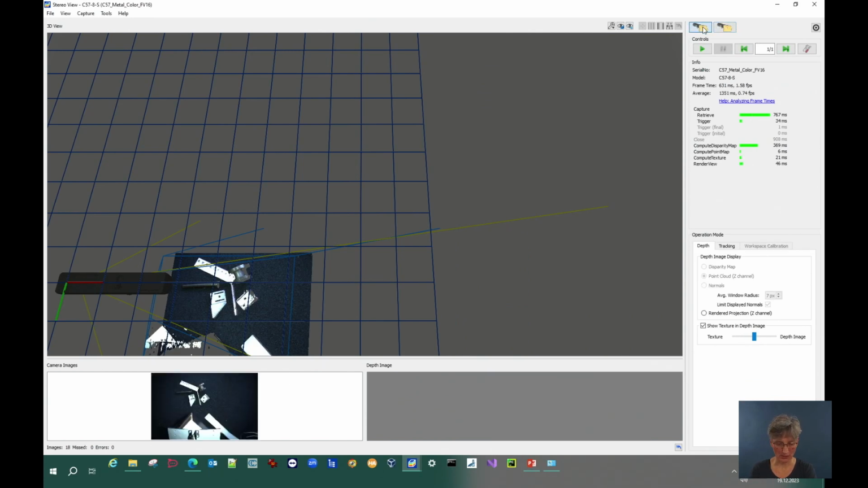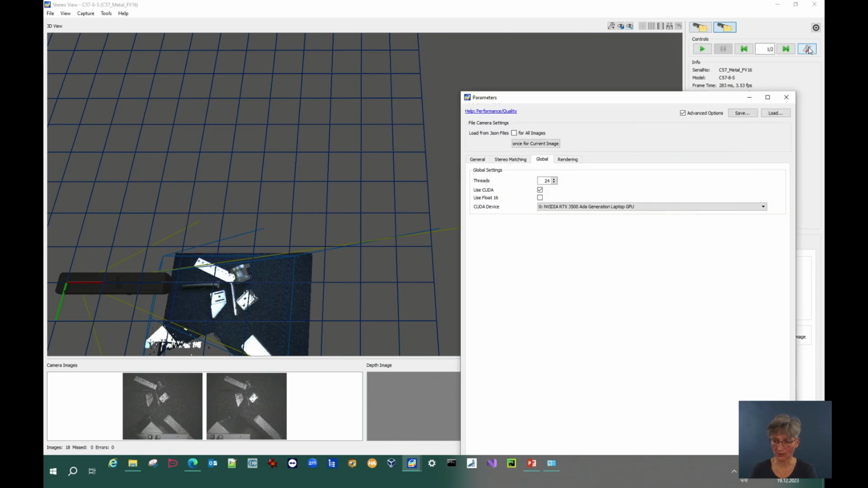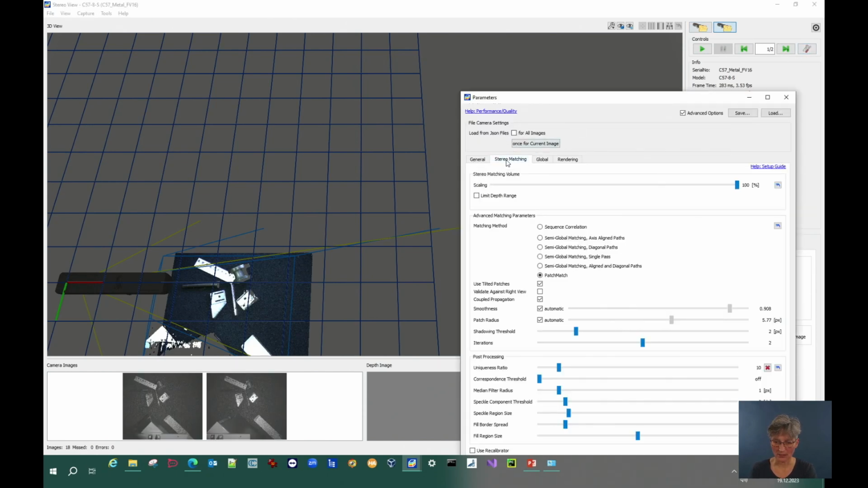I have to select. So in the file camera, it's easy to distinguish between color and stereo camera. So this is the wrong one. This is the stereo camera. And here you have the options to still do some post-processing on that data.